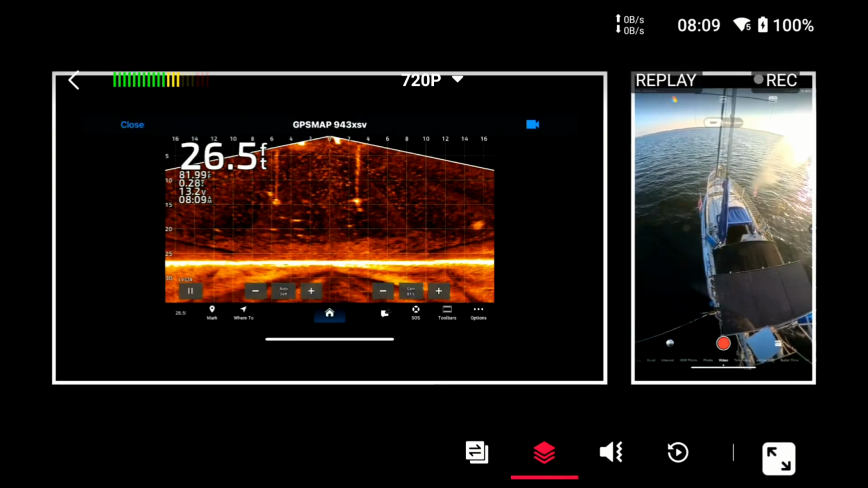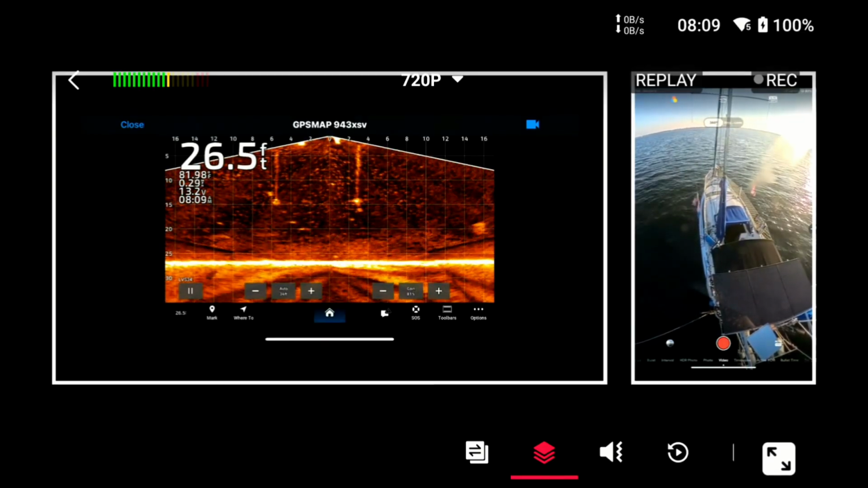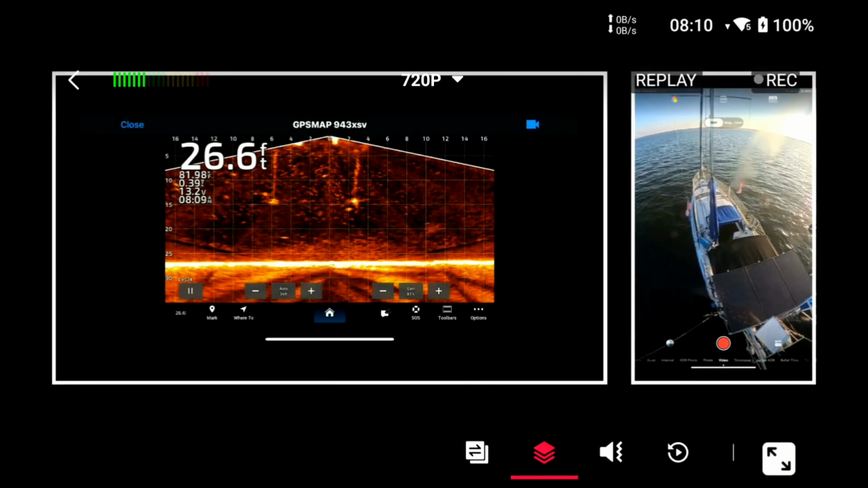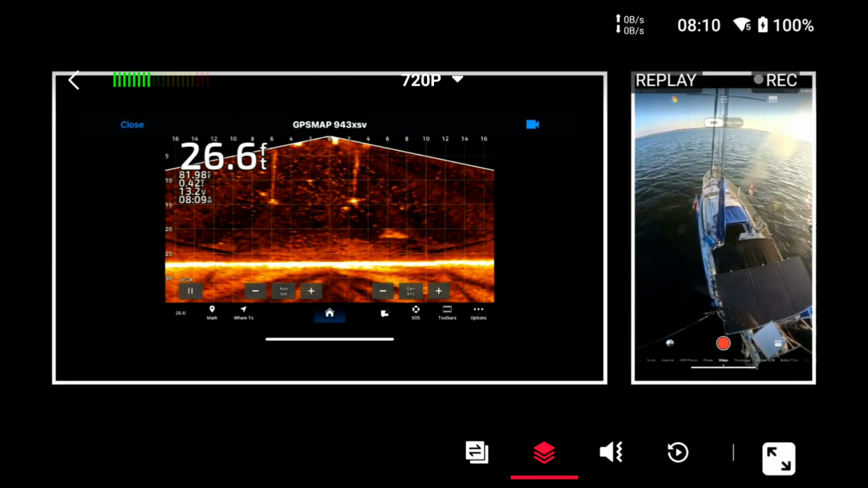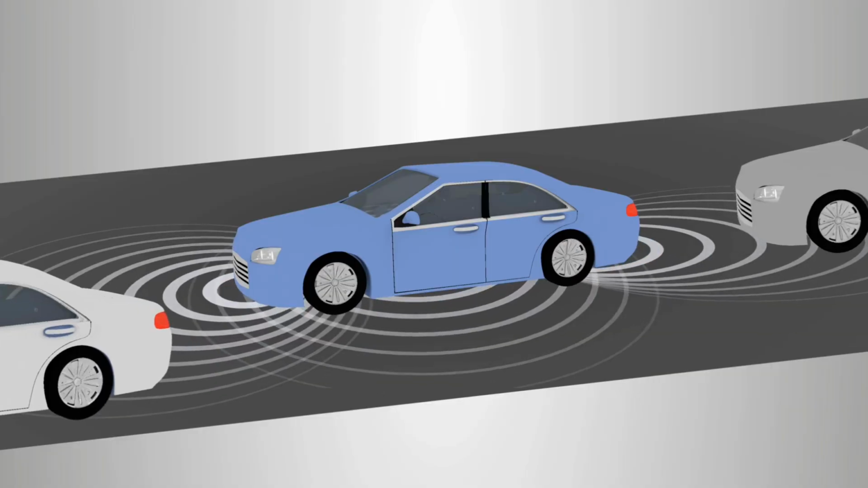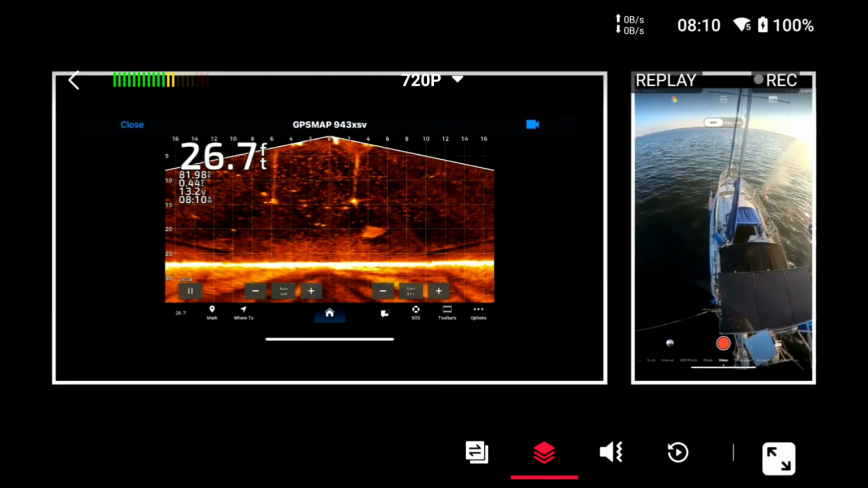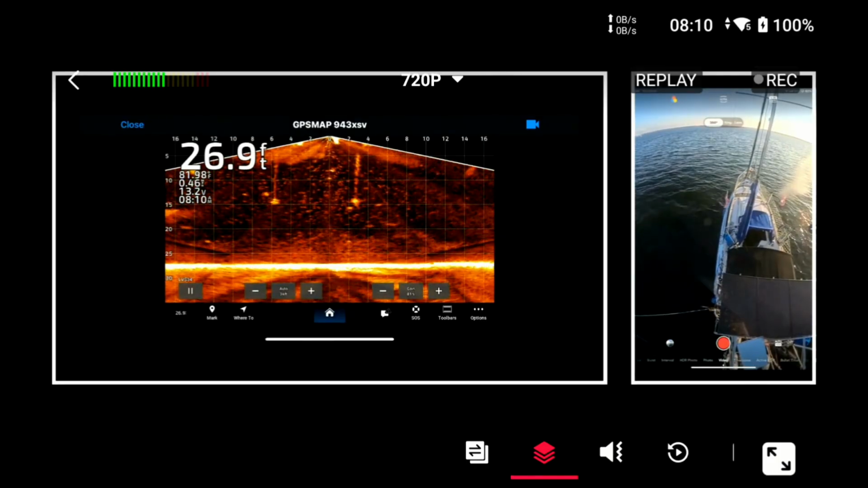Okay, I'm gonna raise my trolling motor up to 4.5 because we're going into the wind. Okay, now I'm gonna run downstairs and plug in my autopilot. And this boat could kind of take off on me. It's doing it already before I even... Okay, it'll just take me a second.